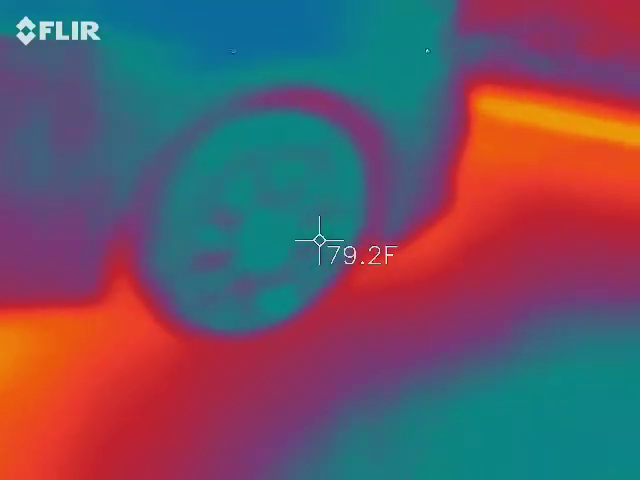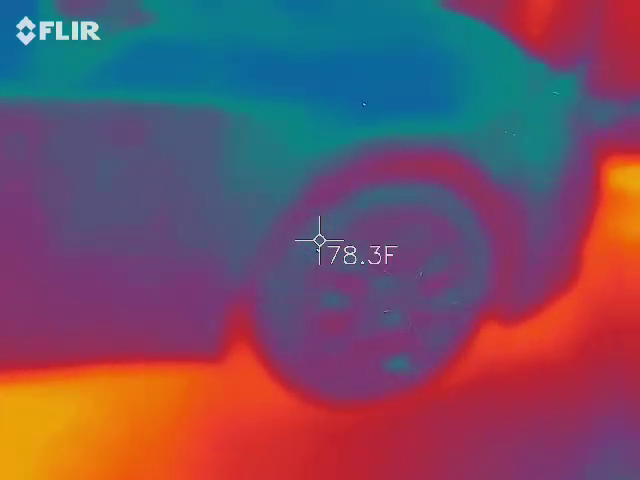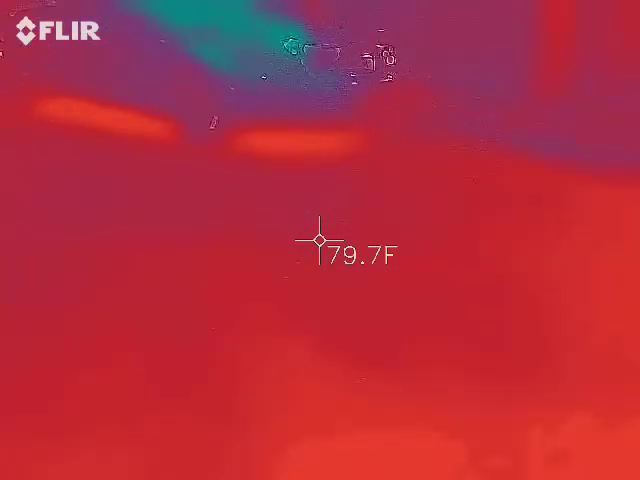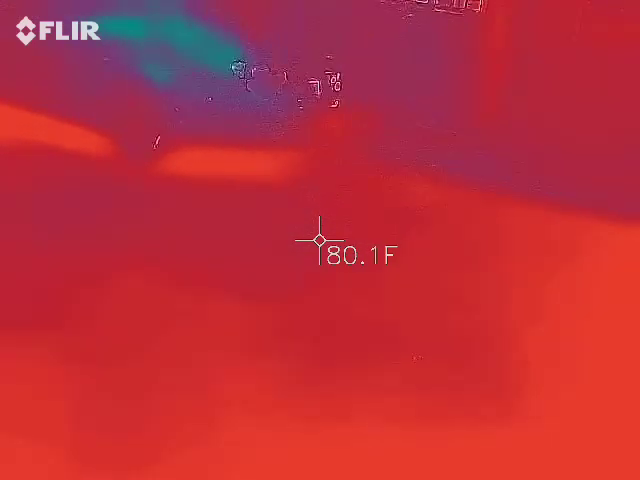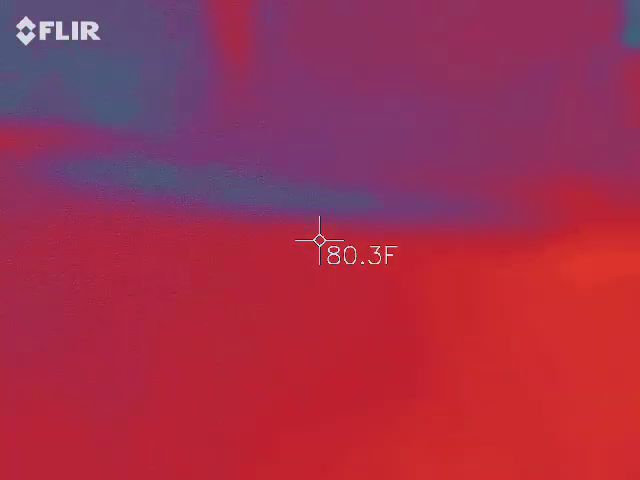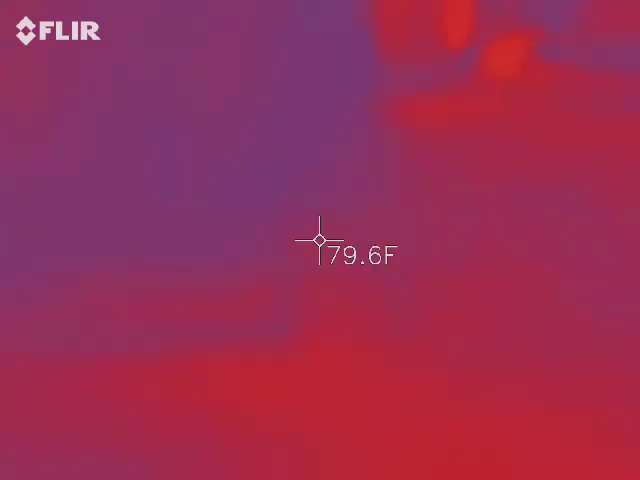The tire. The rubber. 75 degrees. Where's the car on? Here, hold it up so we can see. I don't know why the car went on. Oh, that guy. Nope, not that guy. Maybe it's his car.